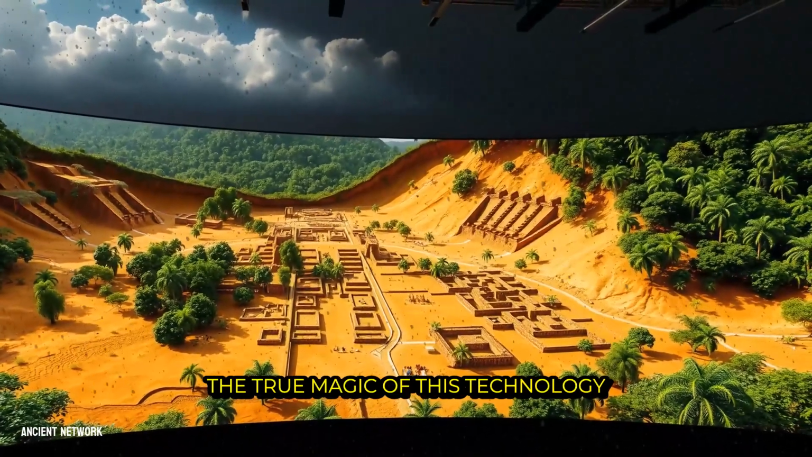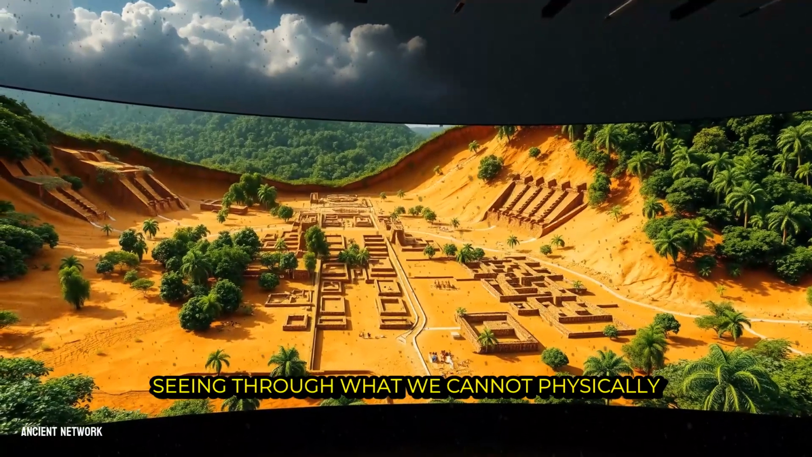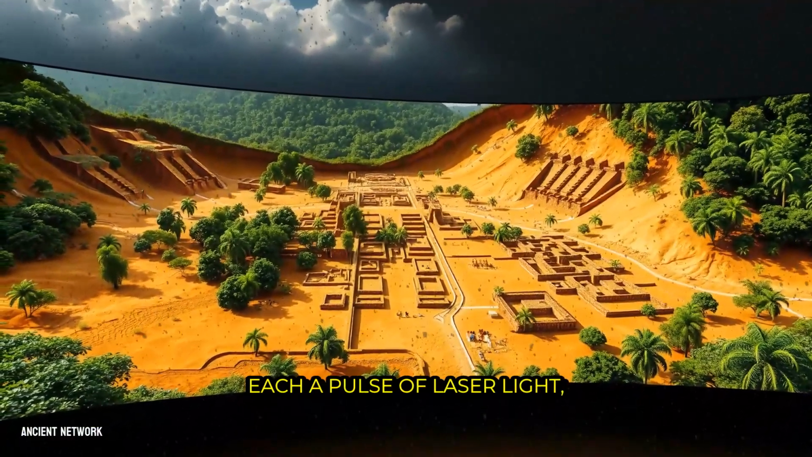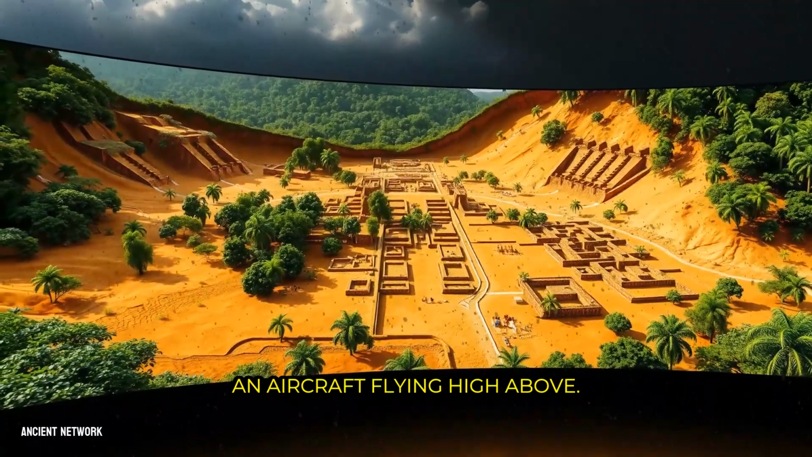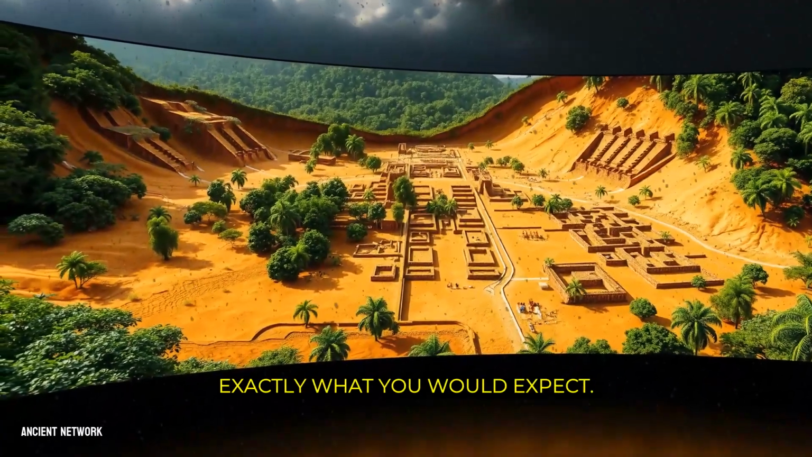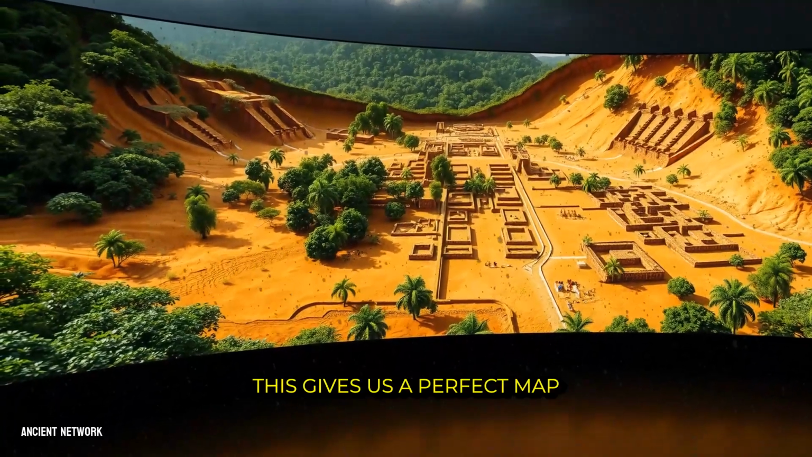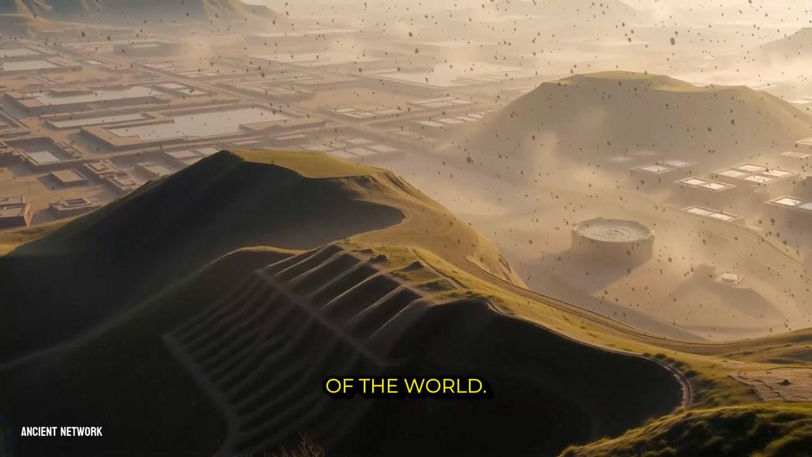The true magic of this technology lies in a single, elegant principle: seeing through what we cannot physically move. Imagine billions of tiny, silent probes, each a pulse of laser light, raining down on the jungle from an aircraft flying high above. Most of these light particles do exactly what you would expect. They hit the top layer of leaves and bounce straight back to the sensor. This gives us a perfect map of the canopy, the green roof of the world.